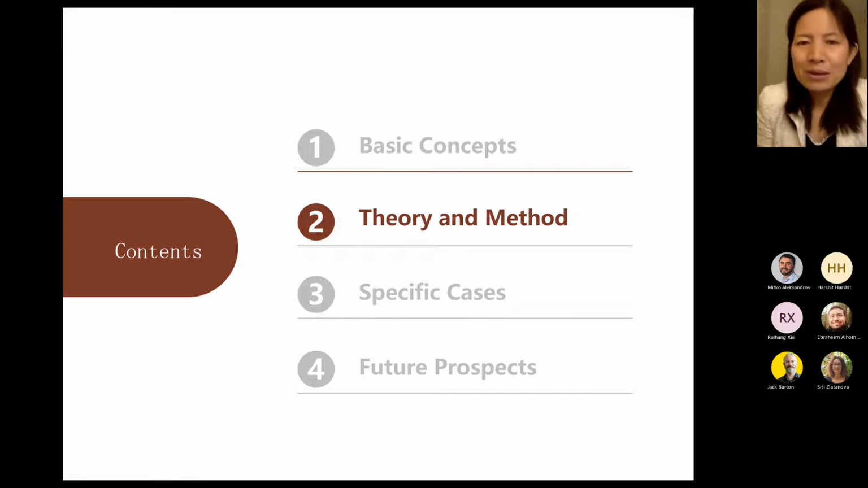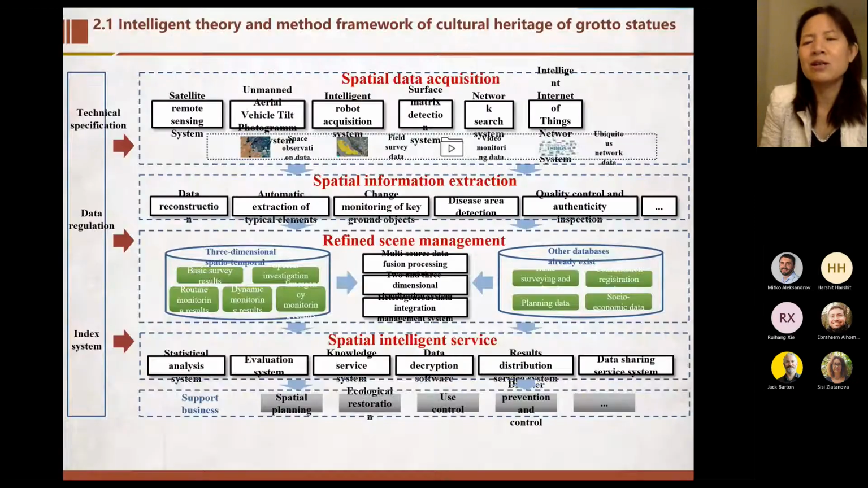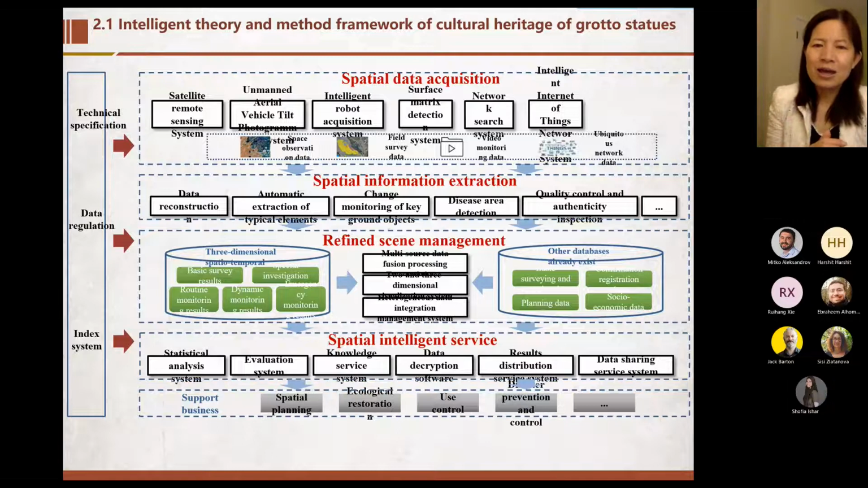And the second part is the most important part of the presentation. We give the method. The spatial intelligence theory and method framework is as follows. Firstly, we get the spatial data, and then based on the spatial data, we do some spatial information extraction, and then we refine the scene management. Finally, we do some spatial intelligence service.